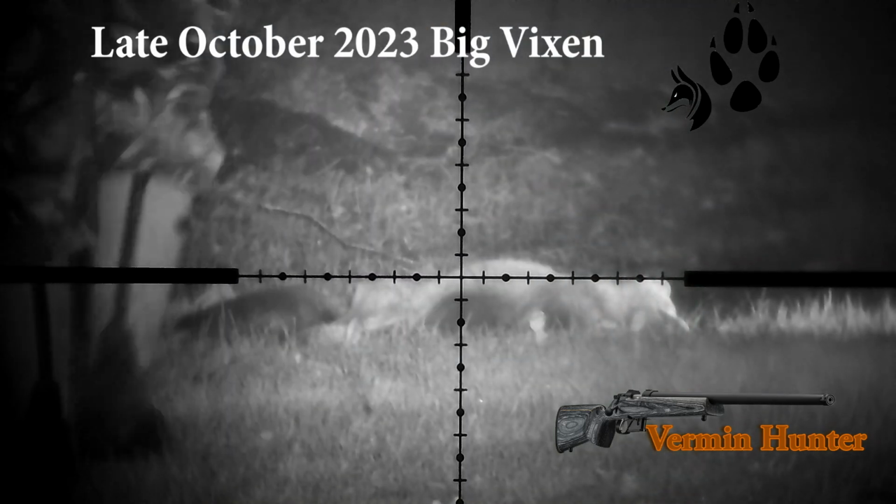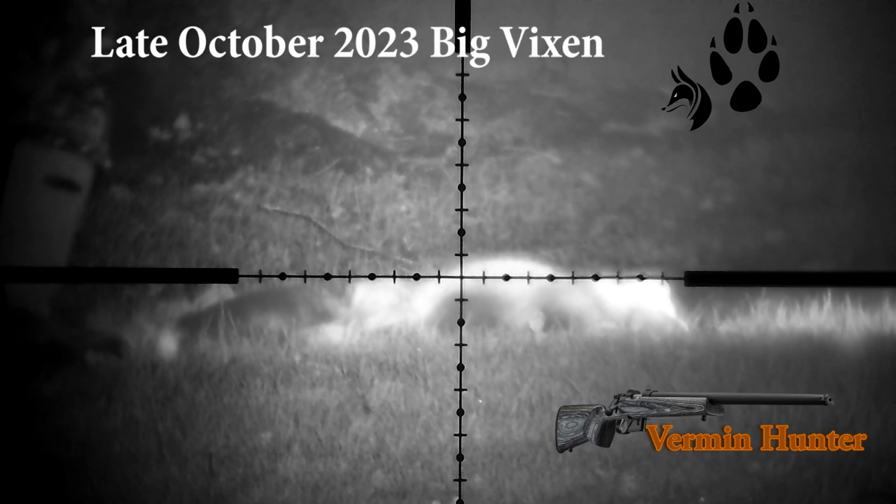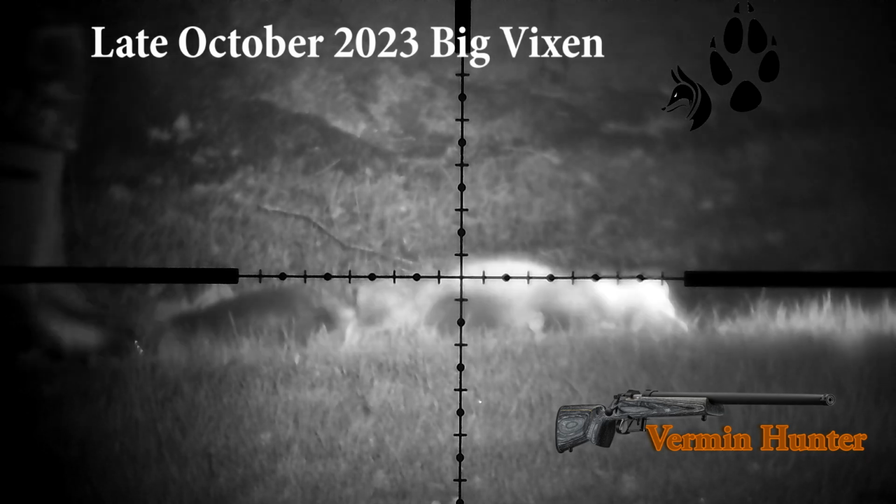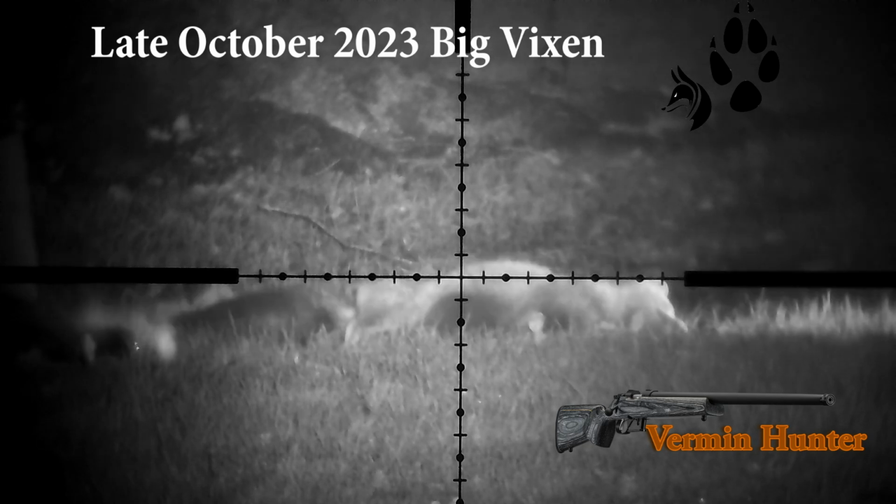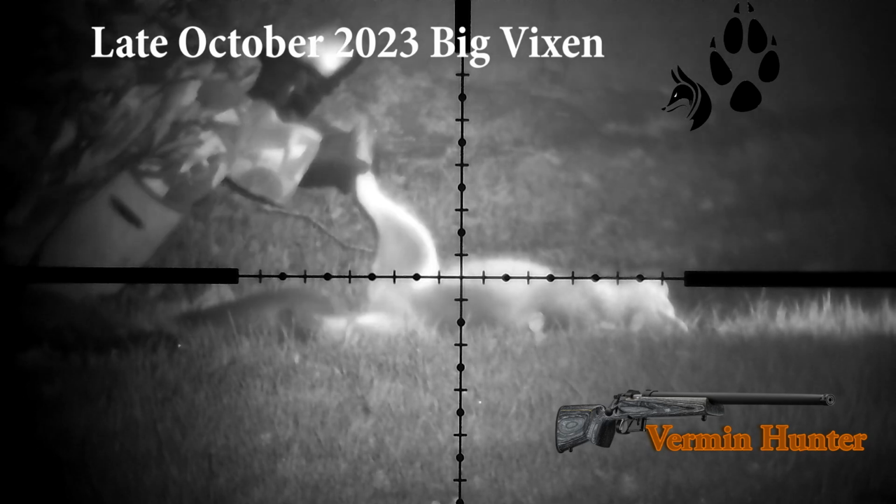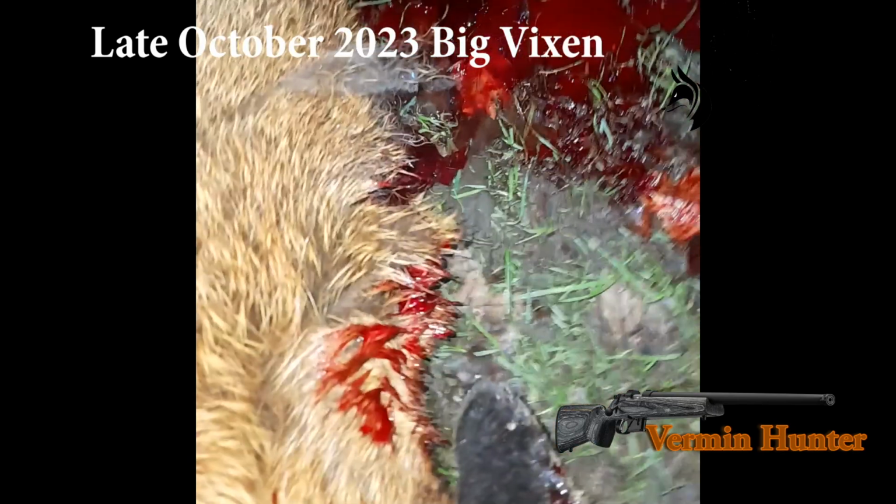But upon inspection, it was a vixen, and in October obviously it wasn't carrying cubs, but very big, nice coat, in very good condition. It was a mature vixen with a good set of teeth, in a very good condition.